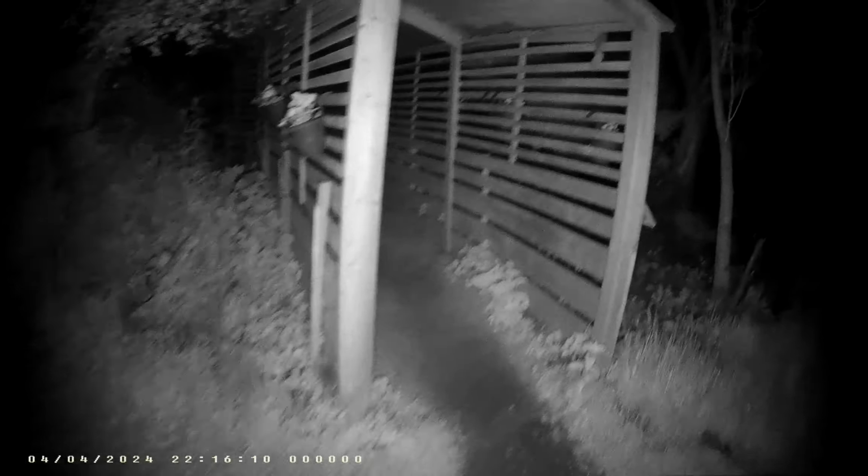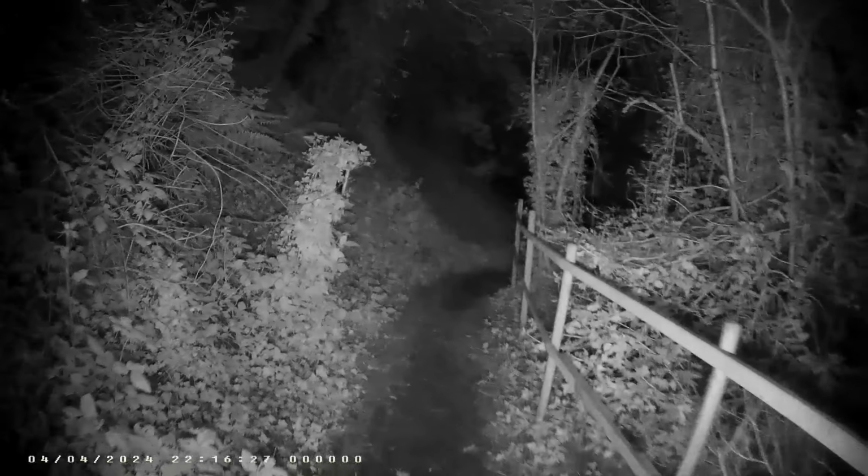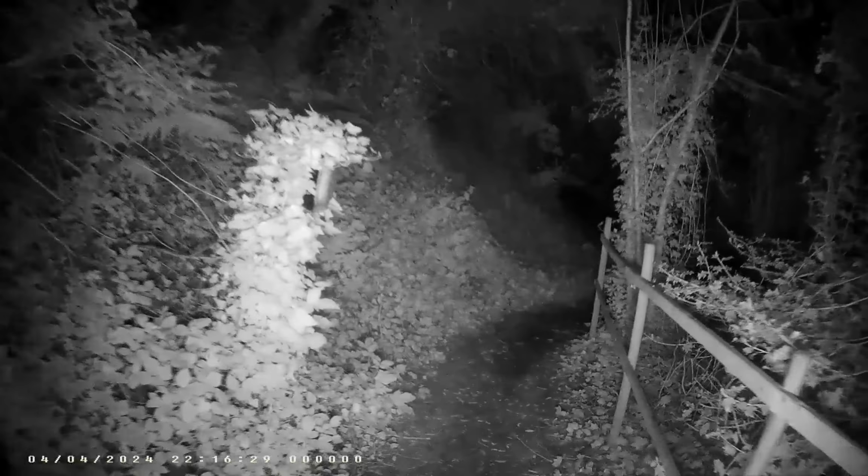Right, there's another church in here, a little wooden building. That looks a nice effect on the camera, actually. It's really cool. It was hidden in amongst these trees.